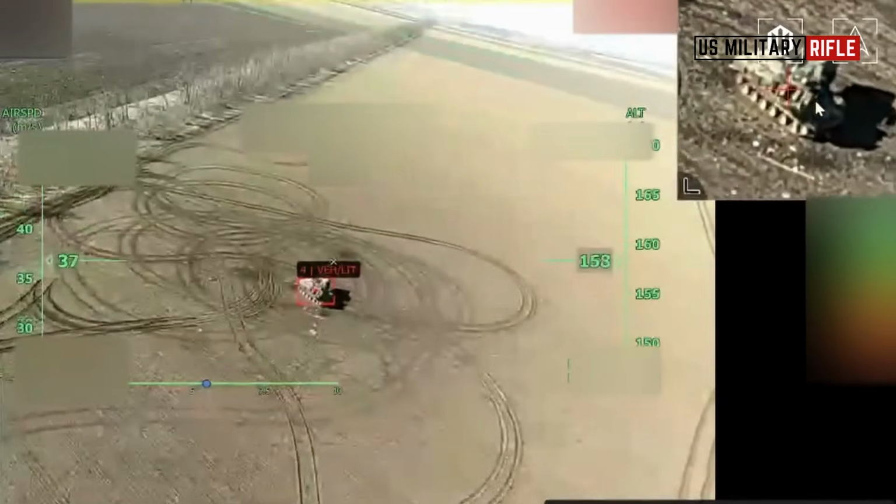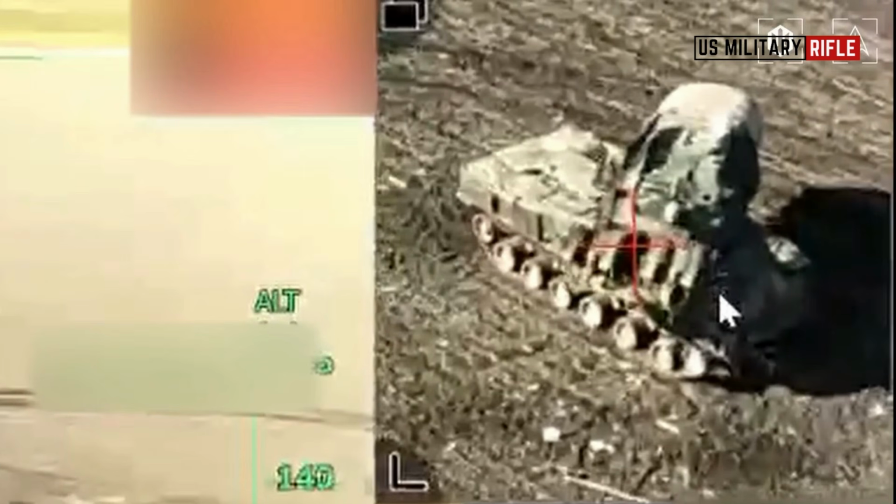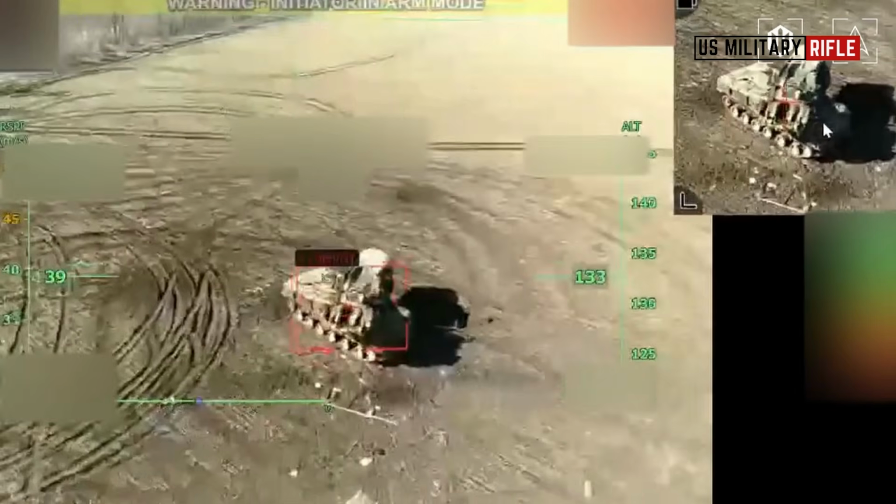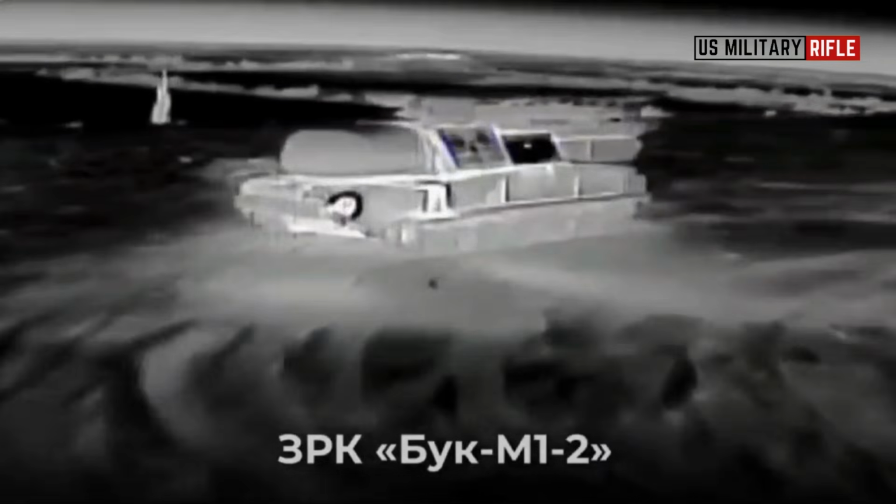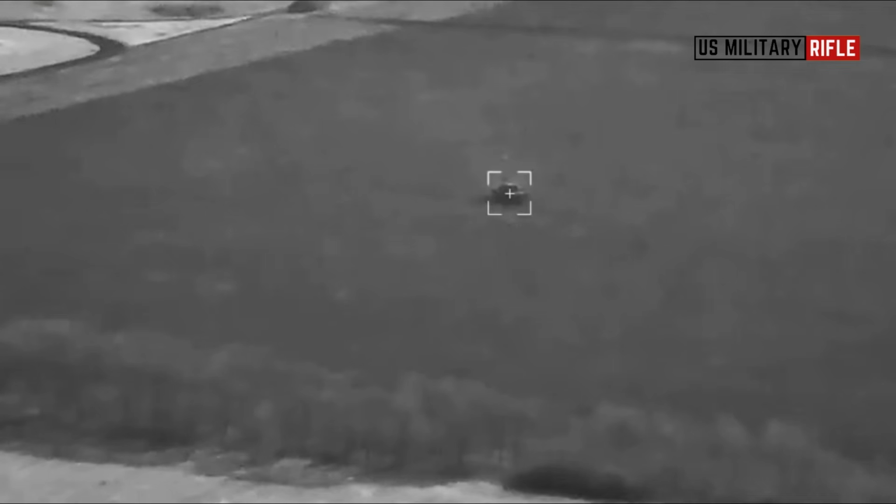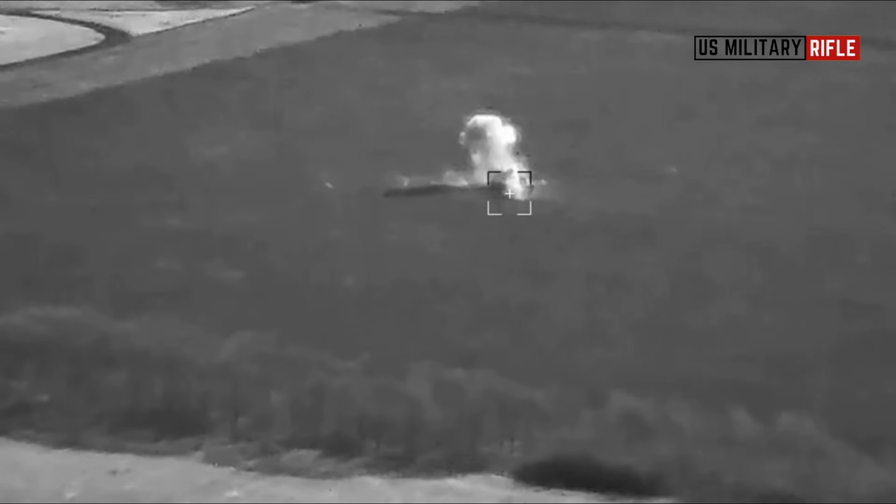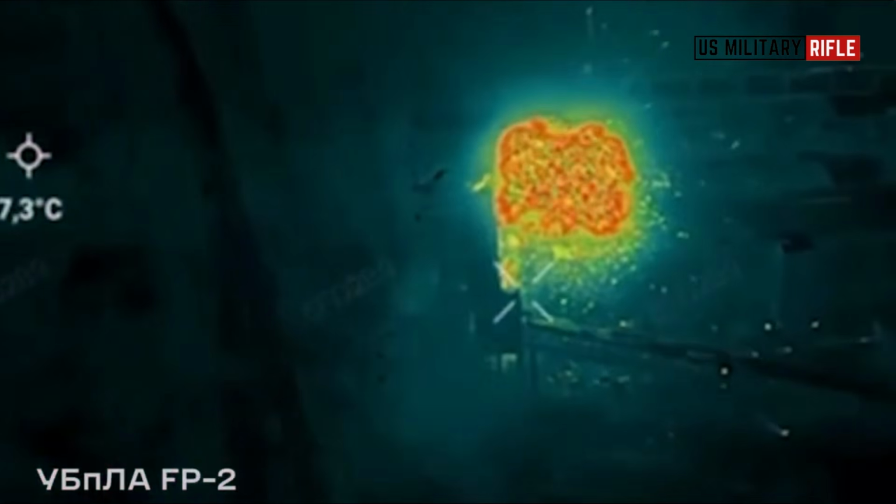Earlier, the coordinated work of aerial reconnaissance teams and strike drone operators from the USF resulted in a strike on a Buk M1 anti-aircraft missile system in the occupied Zaporizhia region. After being detected by Ukrainian drones, the Buk M1, reportedly worth around $10 million, was first immobilized using a small strike asset and later hit by FP2 drones carrying a 100-kilogram warhead, ultimately destroying the missile complex.